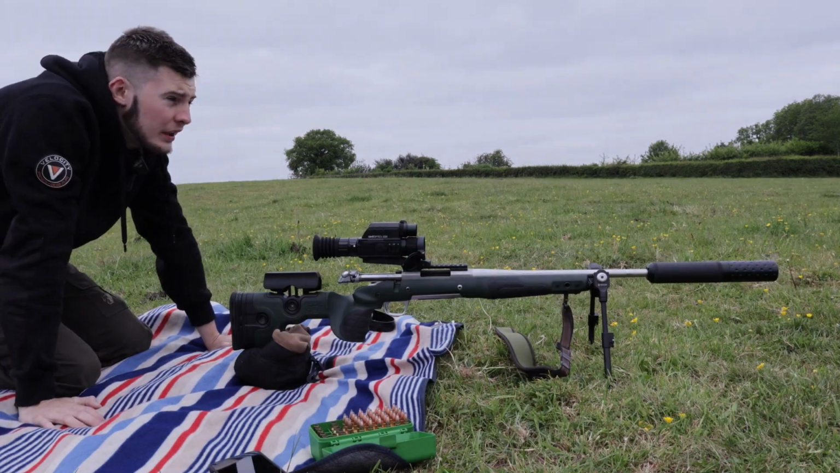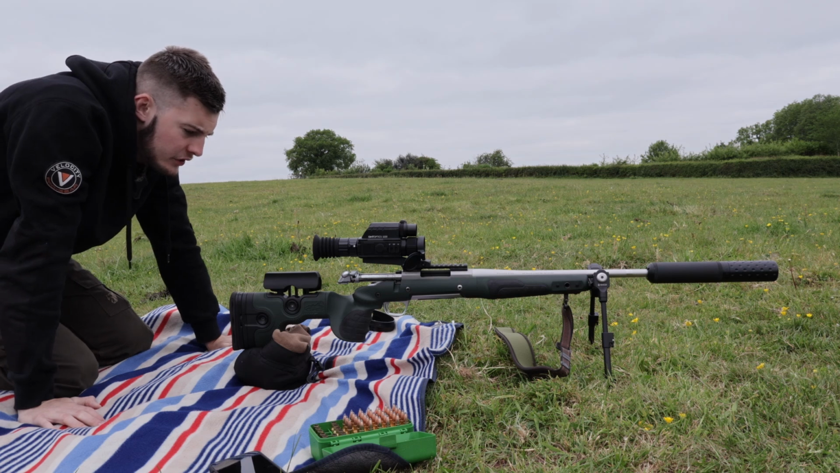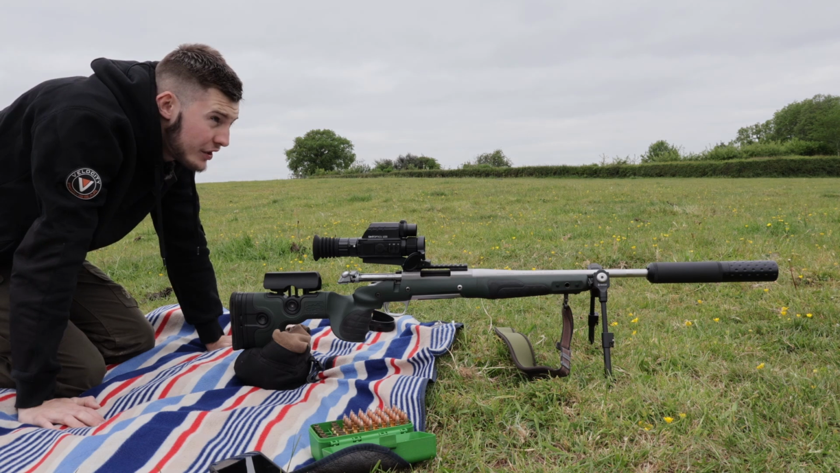So I've done one click down as we're shooting about an inch low on the thermal. I've left the day zero as is, so I'm pretty confident we're going to be bang on now with everything. So I'm just going to run down there.